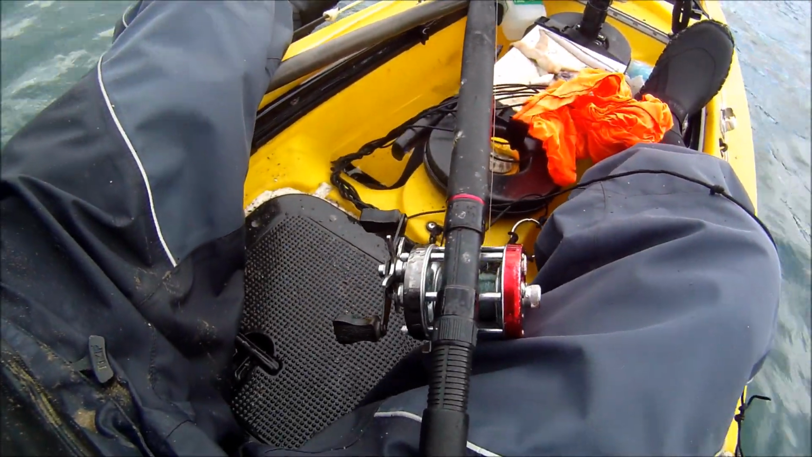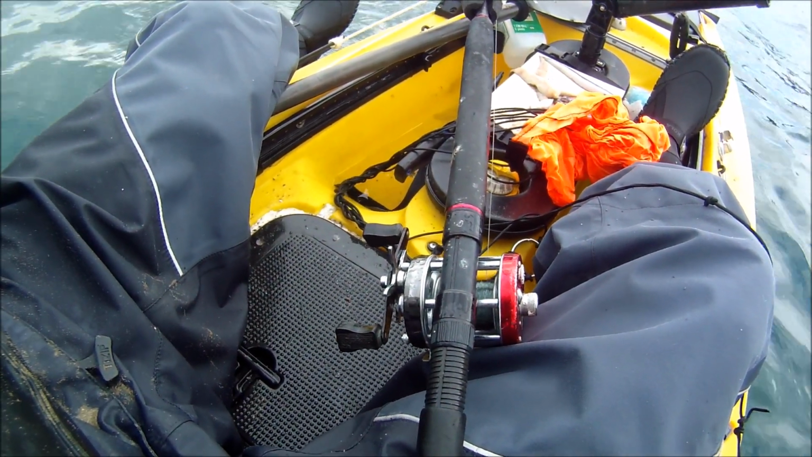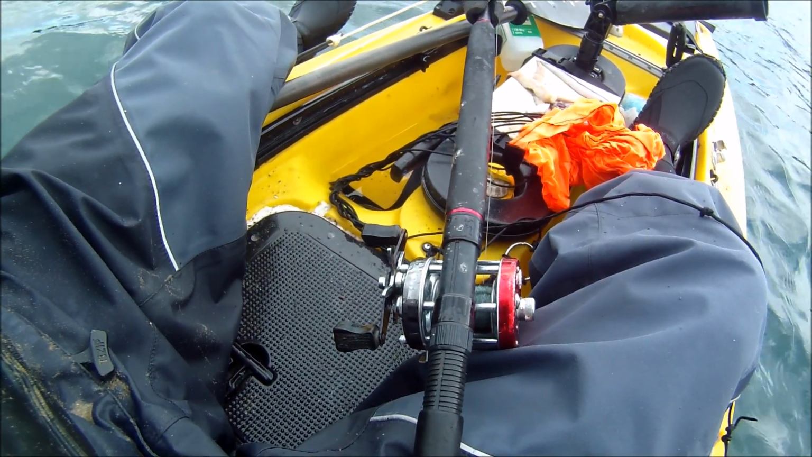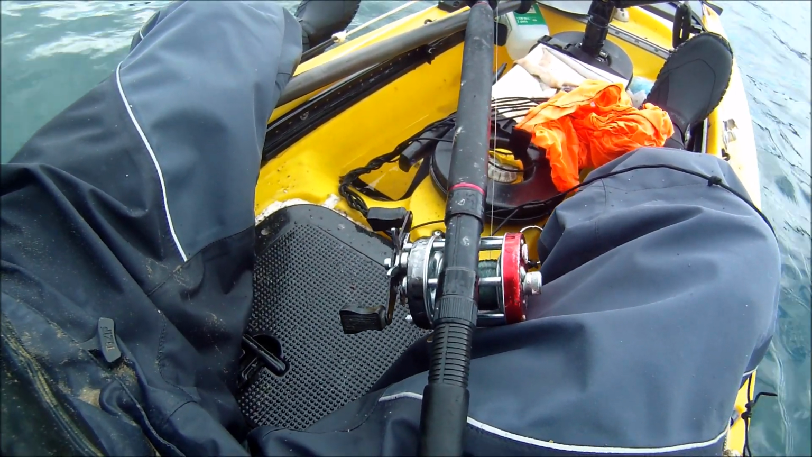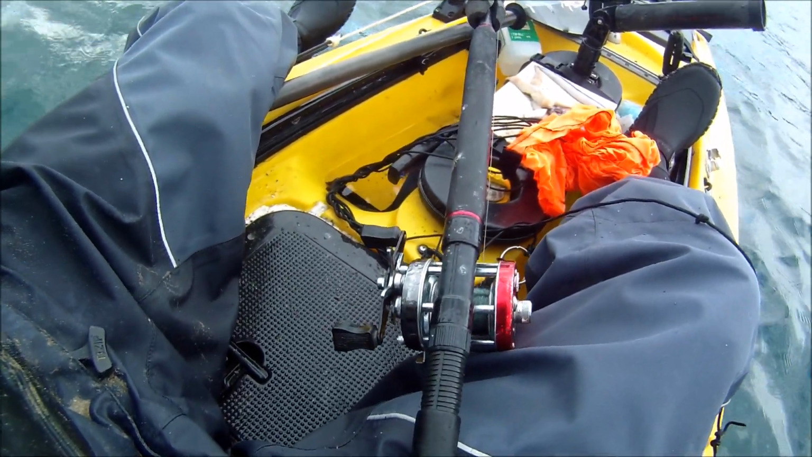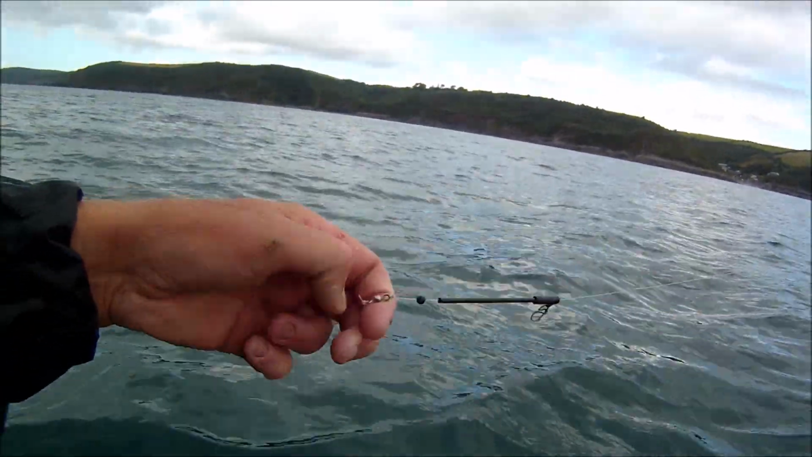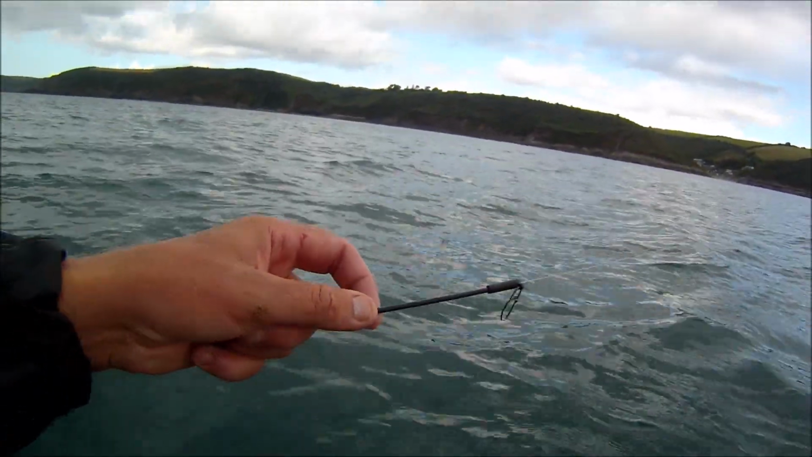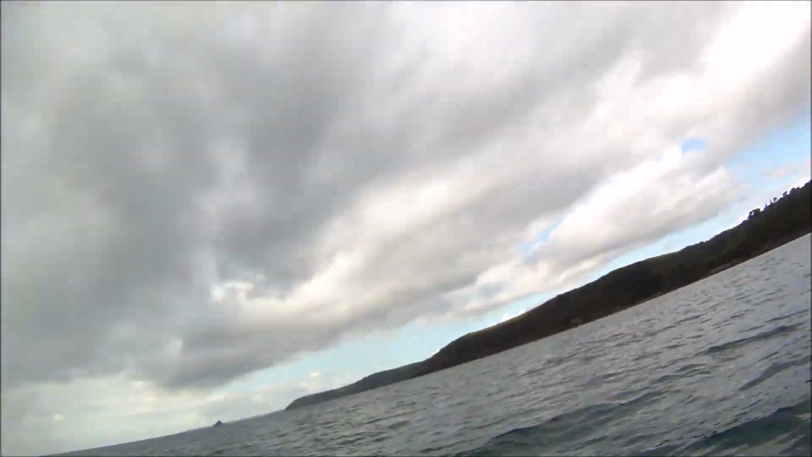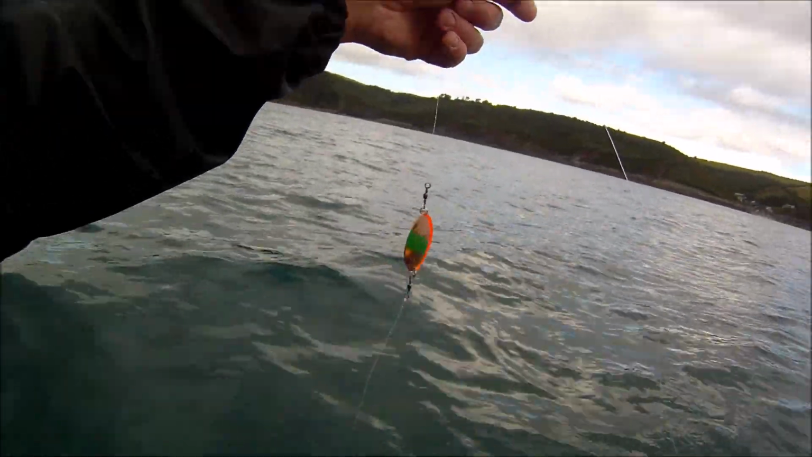Tackle I'm going to be using, I've got two rods that are basically the same. I've got a 7'6", 12 to 20 pound boat rod with Abu 6500C multipliers loaded with 15 pound mono and a 30 pound leader, which is twice the length of the rod. Got a boom there. This is a running ledger, a boom, and I'm just going to attach about a 2 ounce weight to that.